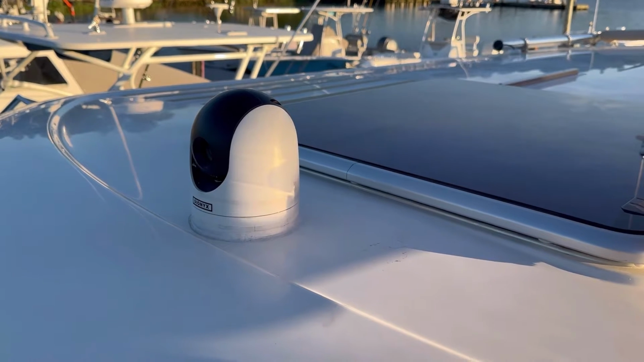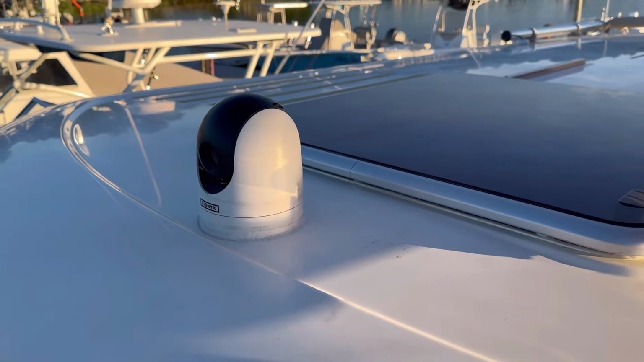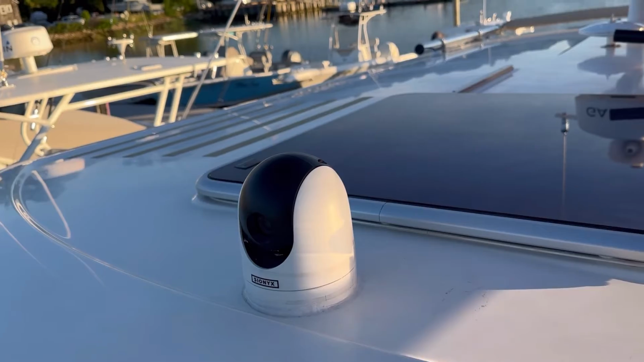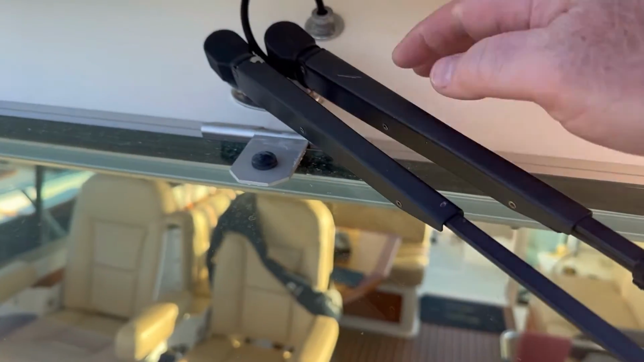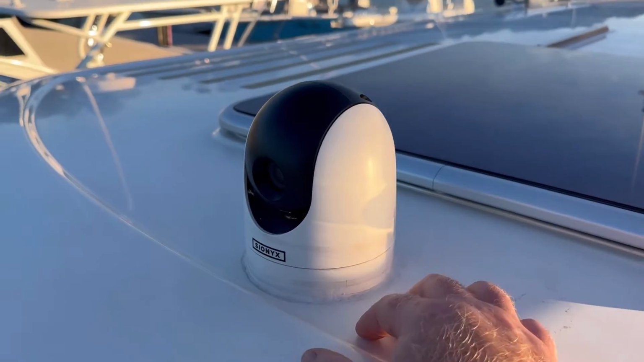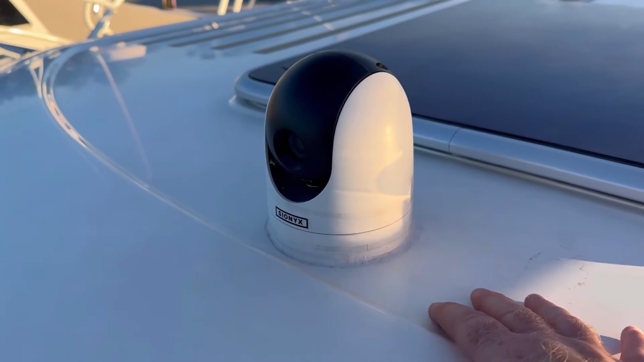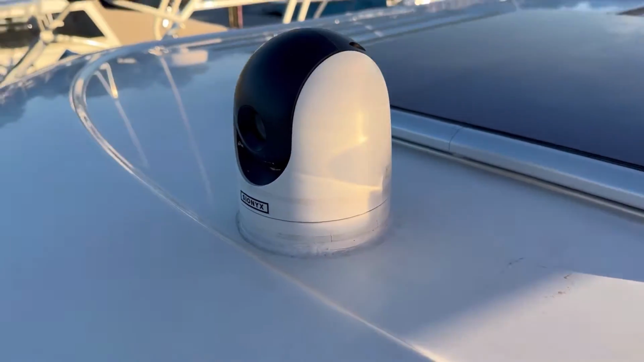So installation of the camera on top of the roof was relatively straightforward from the viewpoint of just mounting the camera up here. I figured out where underneath here, I'll show you that in a bit, it was going to come through, and measured back, and then drilled the hole straight down, big enough for the cable. And then it comes with a template where you can drill the mounting holes and that kind of thing.